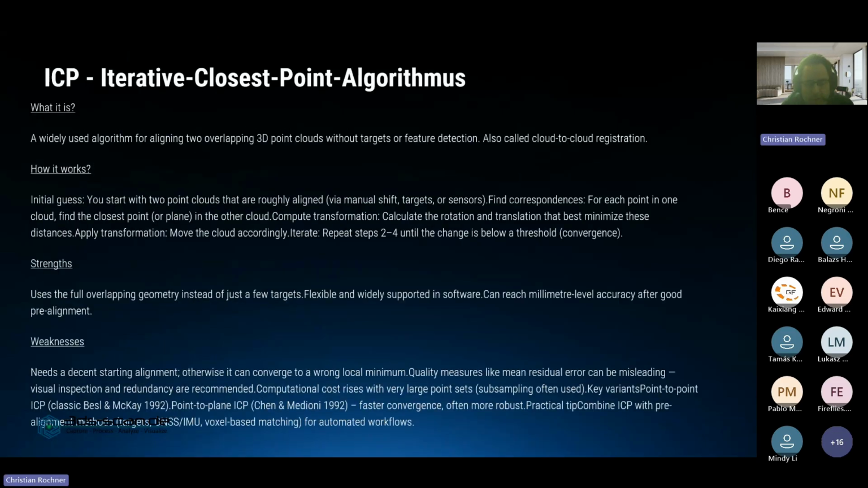Yeah, a few more words about ICP, because this is one of the most common algorithms, also in CloudCompare, and you can find it. What is it? A widely used algorithm for aligning two overlapping 3D point clouds without any targets or feature detection, simply by cloud-to-cloud or point-to-point distance calculation. As mentioned, an initial guess is needed here. You have two point clouds roughly aligned, and from there you can execute the ICP algorithm and compute the transformation.